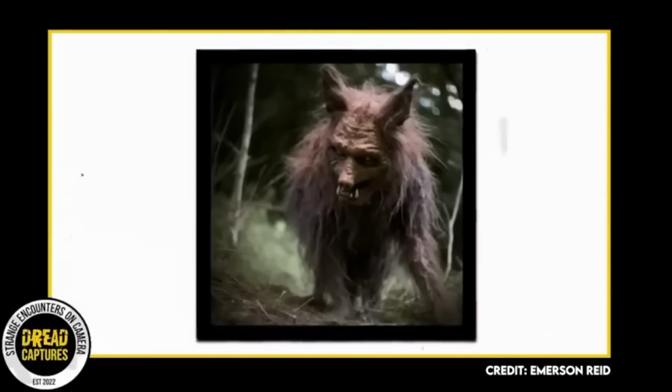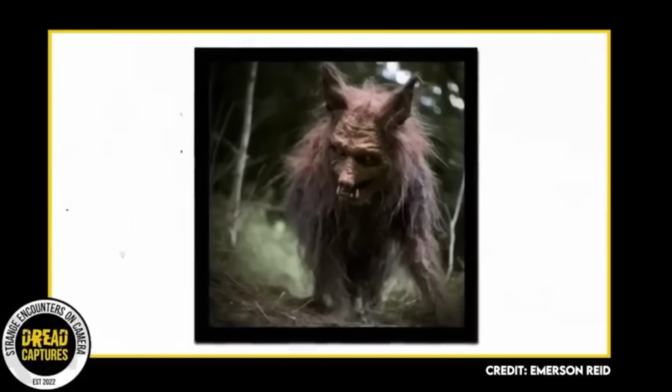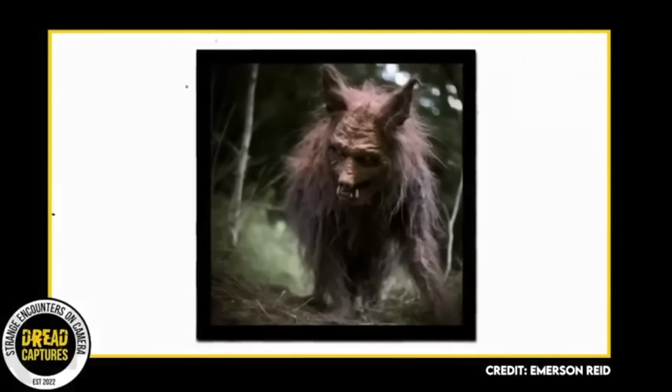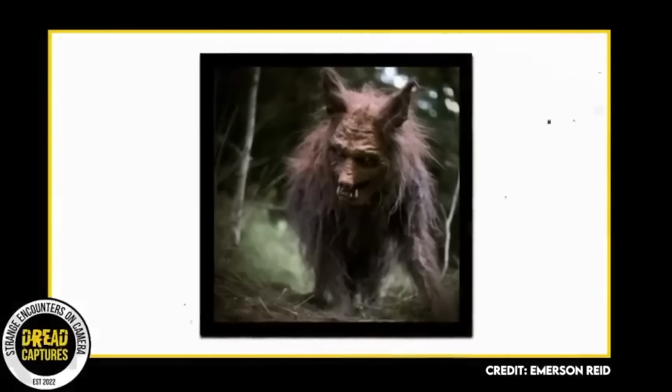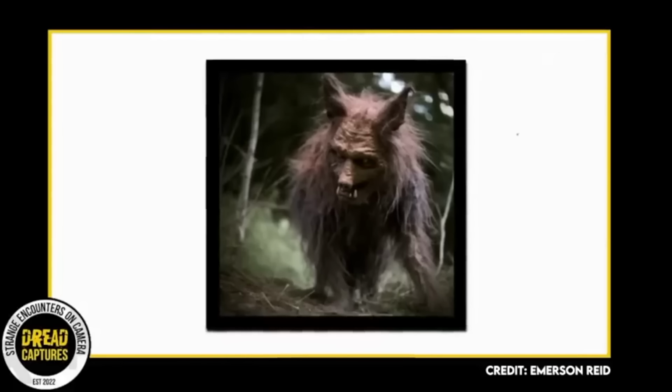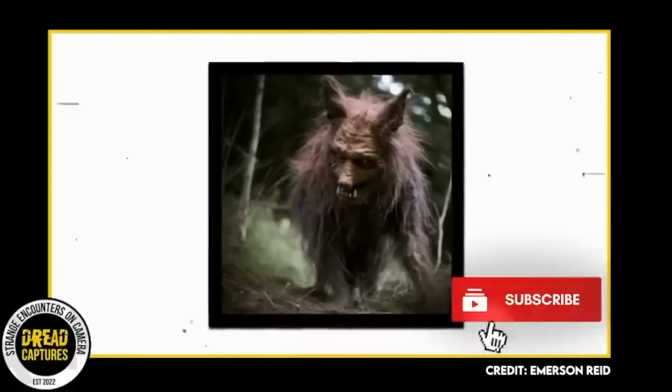Let me know what you guys think of this trail cam capture. I mean, this thing is gruesome. What in the world is this? I don't even know. I feel like it could be a boar. I just don't know. Let me know if you guys have any ideas.